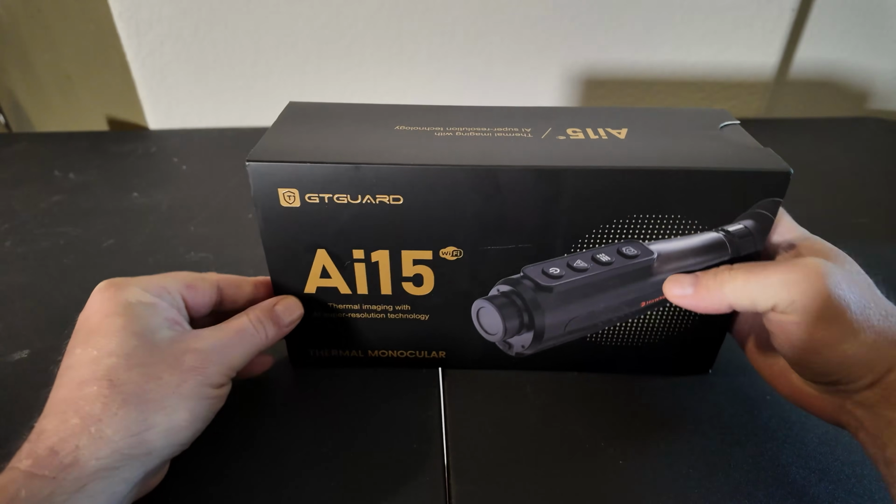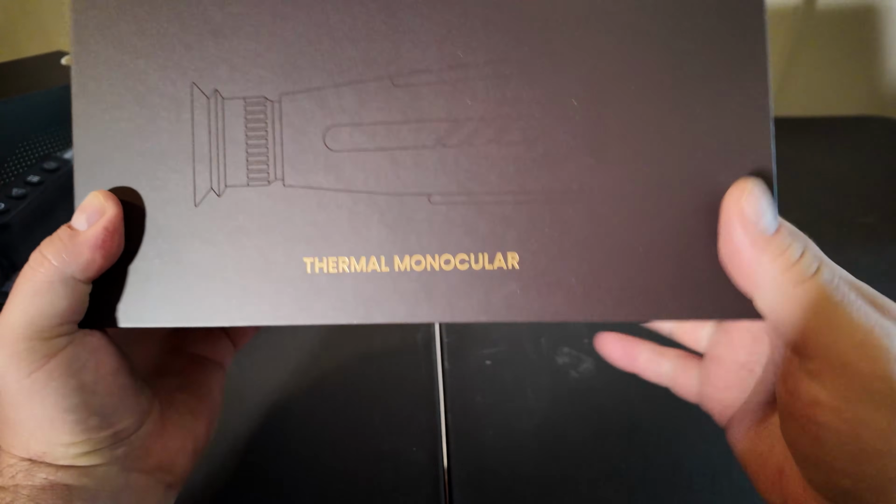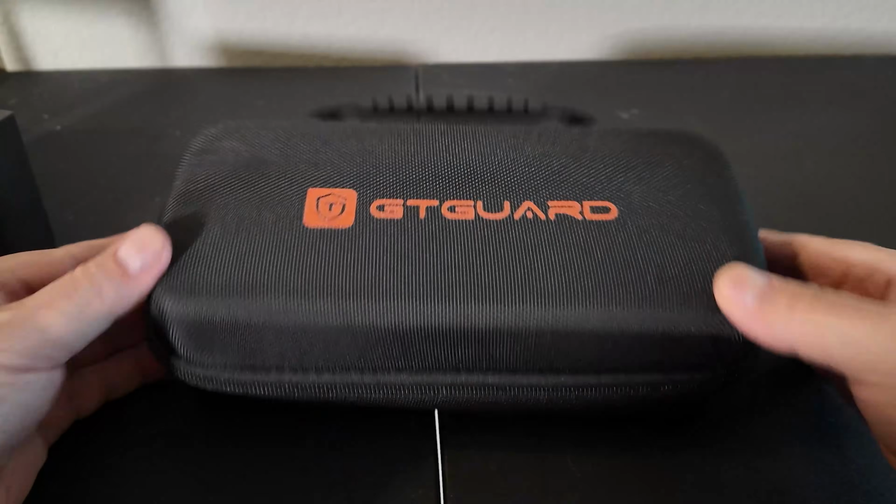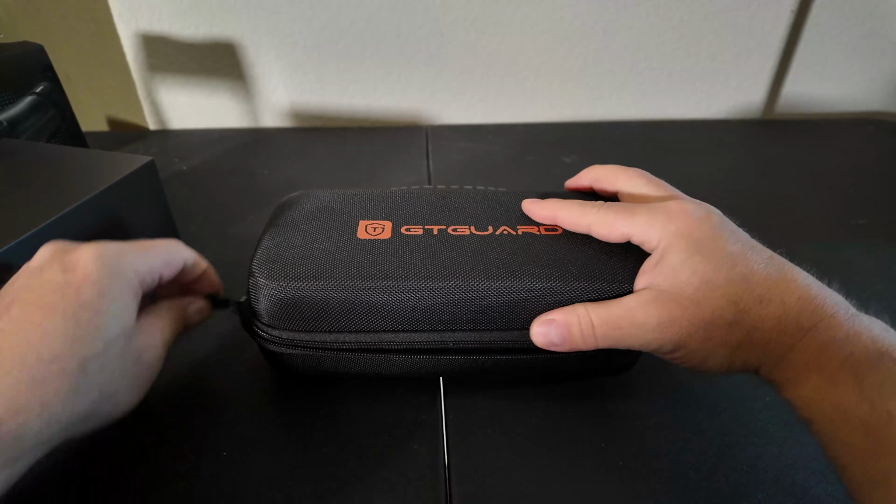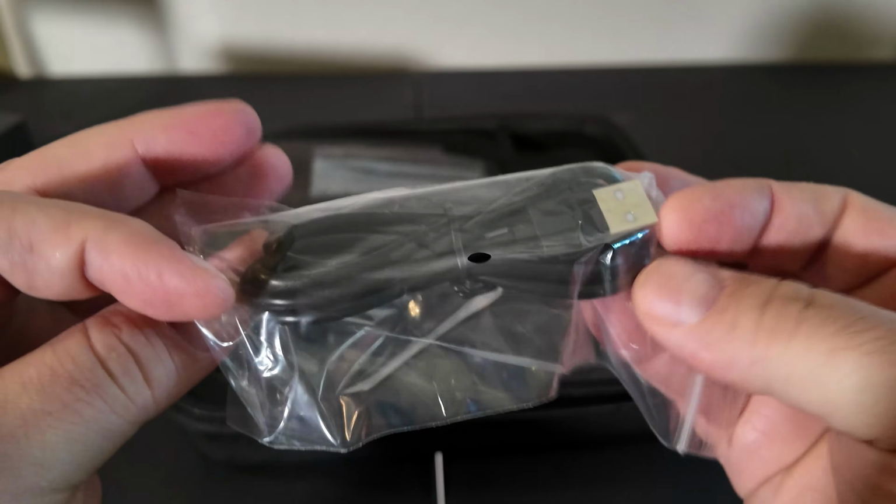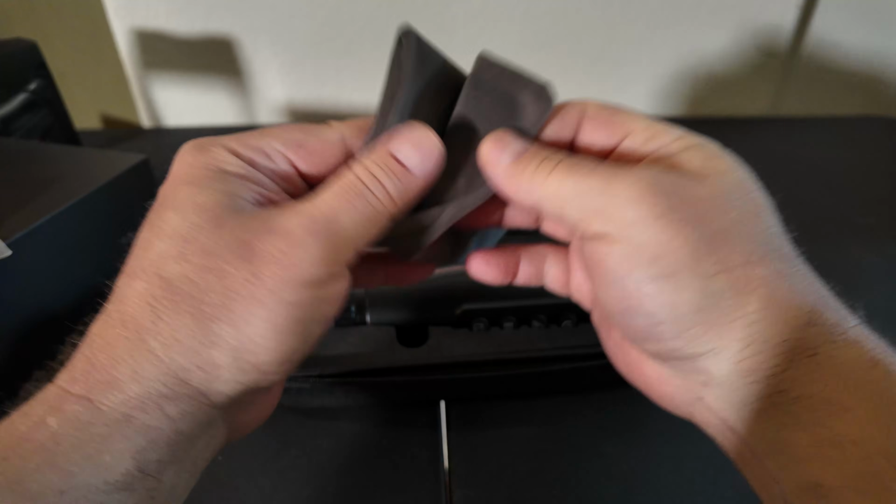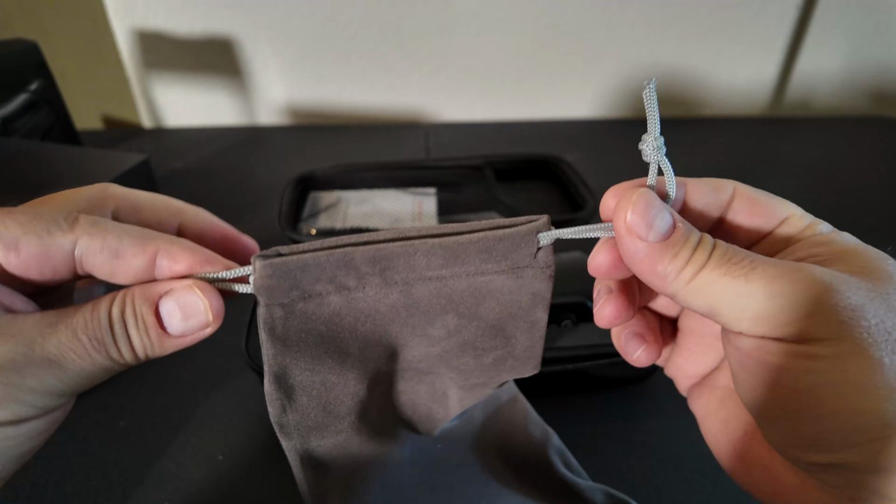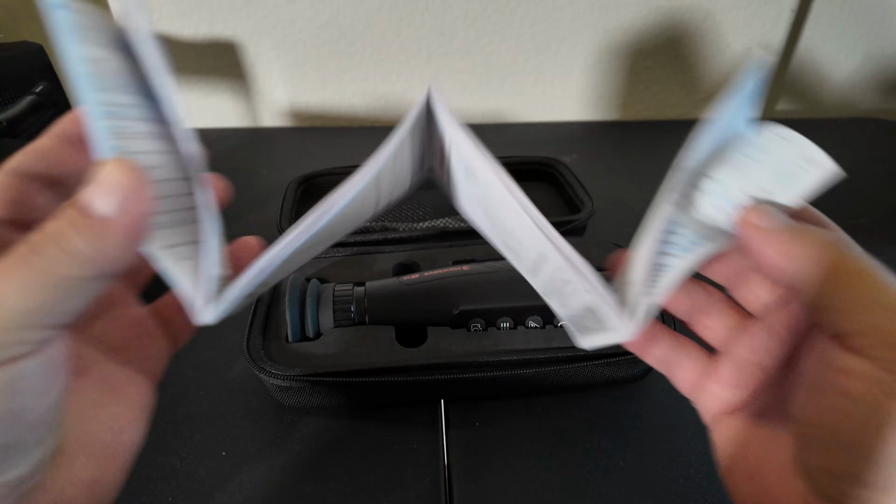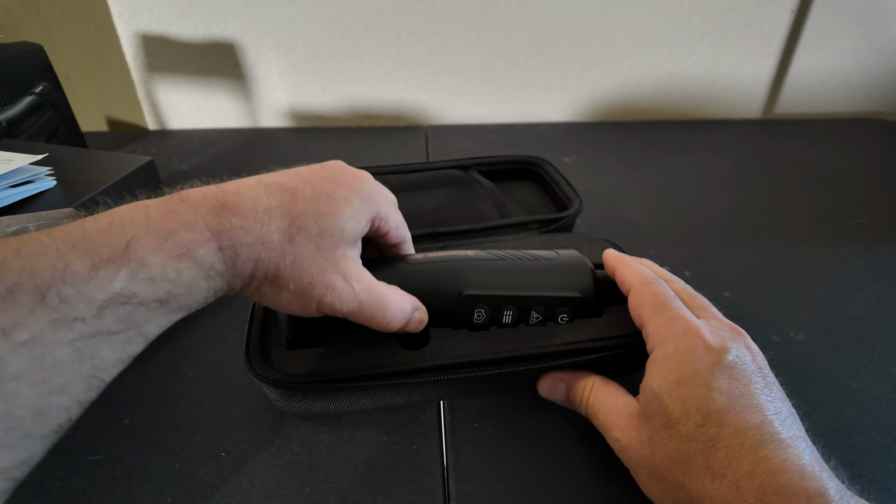All right, so let's open up the box and see what we got. One USB charging cable, one fine cleaning cloth, a felt storage bag, some instructions, but after watching this video, you won't need them, and a lanyard in case you want to wrap this thing around your wrist.